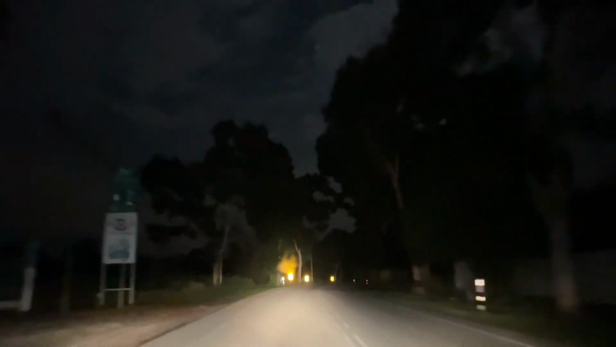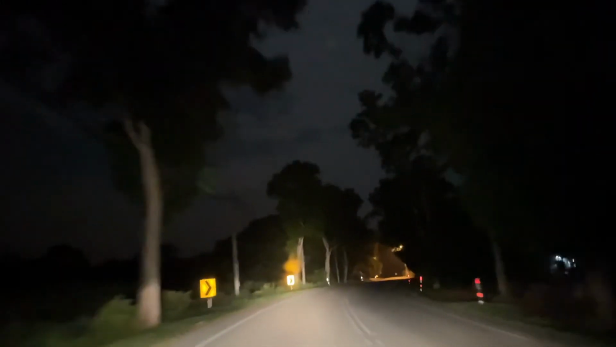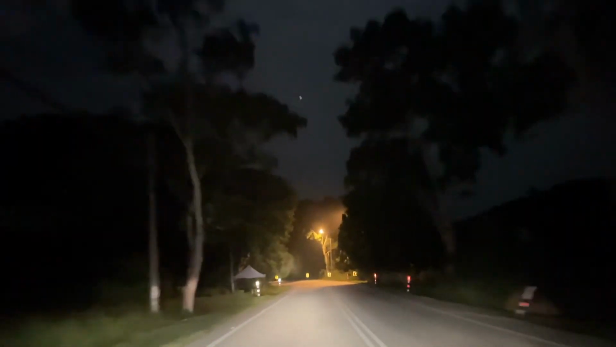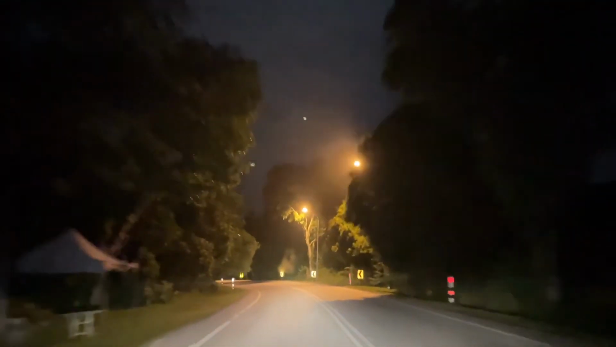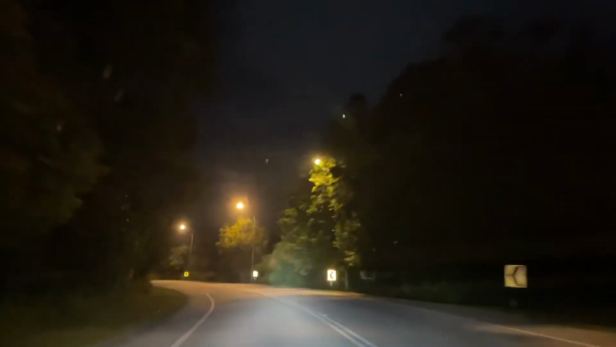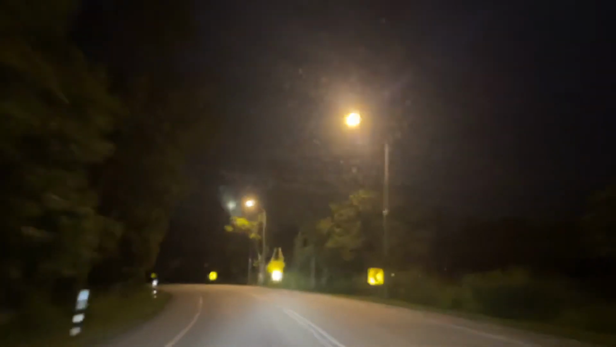It does say that the beam has a further throw to it, but I haven't taken out a tape measure to go and measure whether it's true or not, and I don't think I'm about to start to do so either.